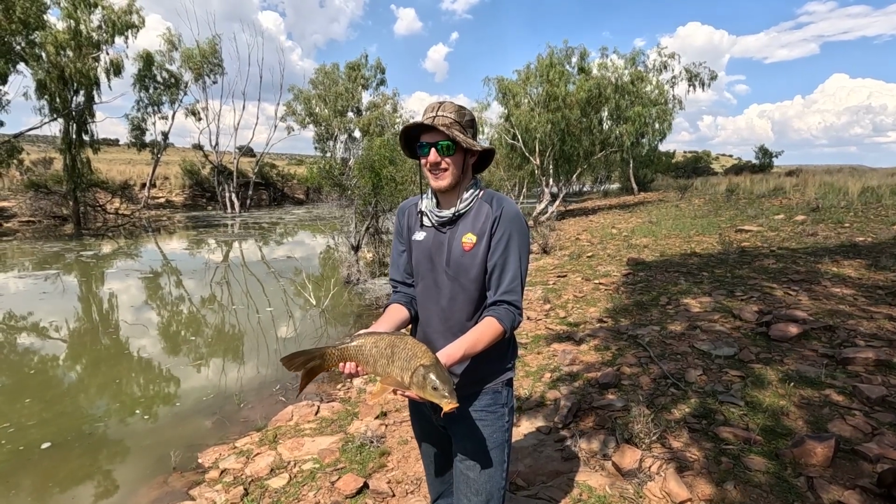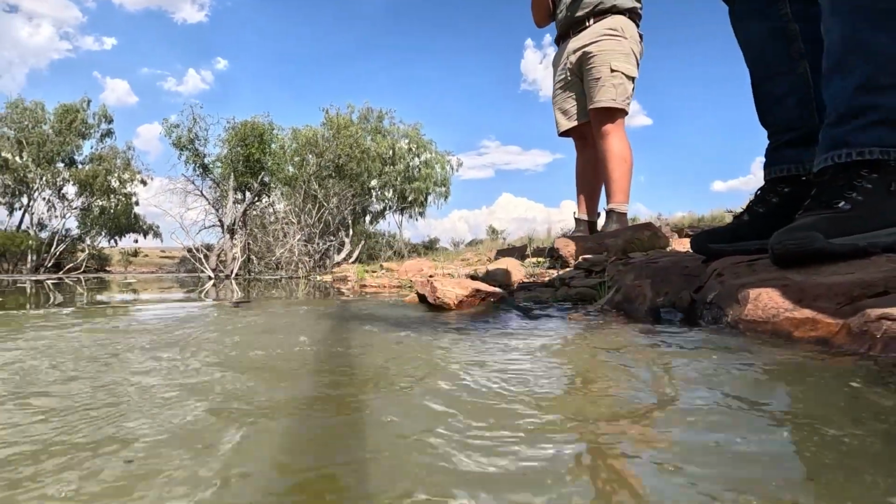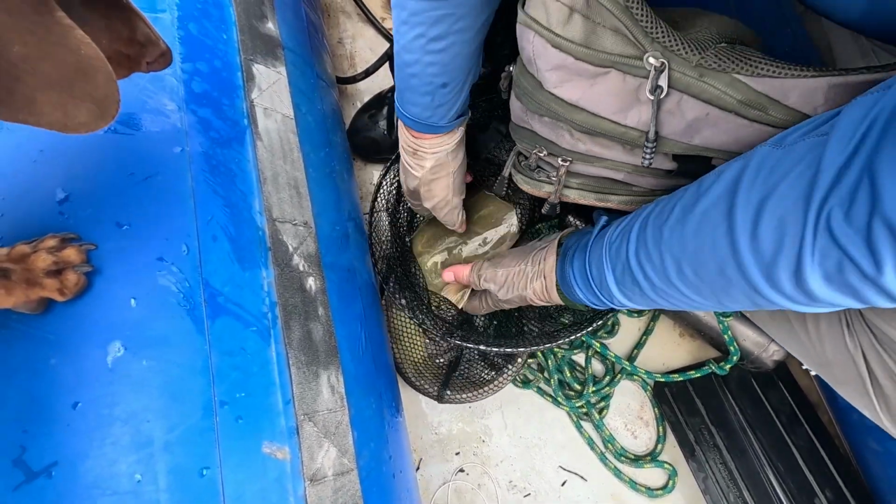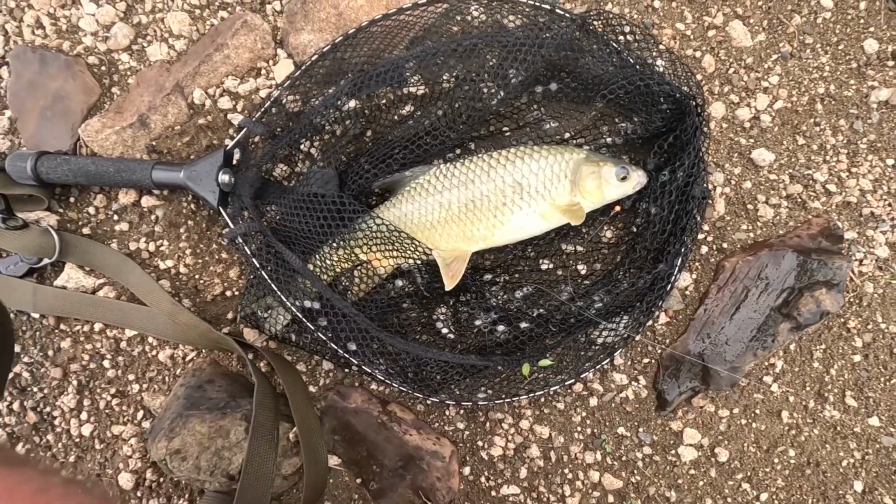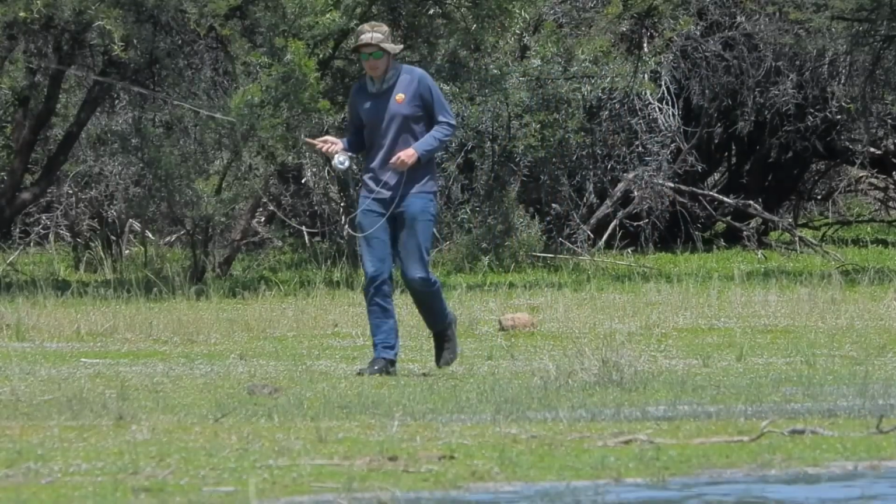It's wild fish. You can easily catch a carp of about 3 kilograms. Catfish, you can take a catfish of about 15 kilograms. And the smallmouth yellowfish between 1 and 3 kilograms is good. The largemouth yellowfish, they grow up to 10 kilograms and it's a fantastic fish.